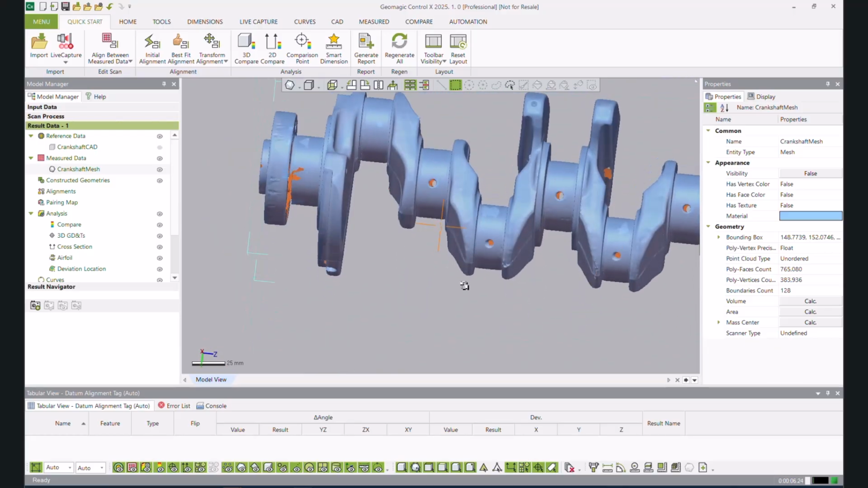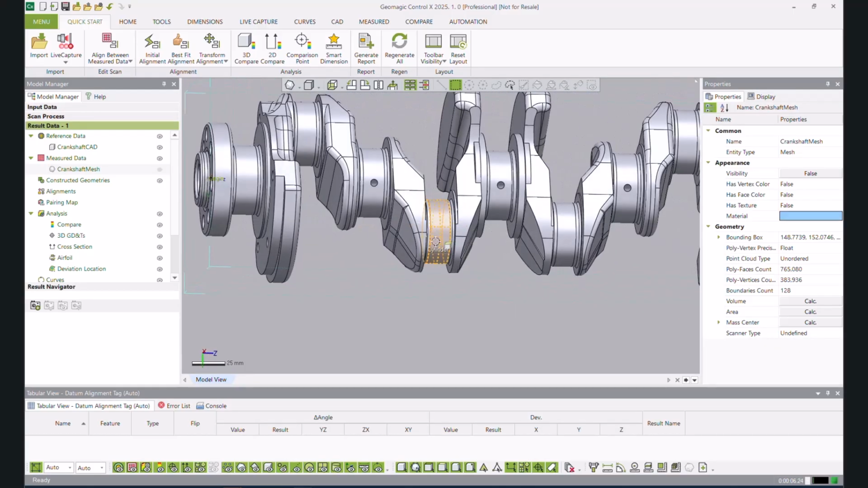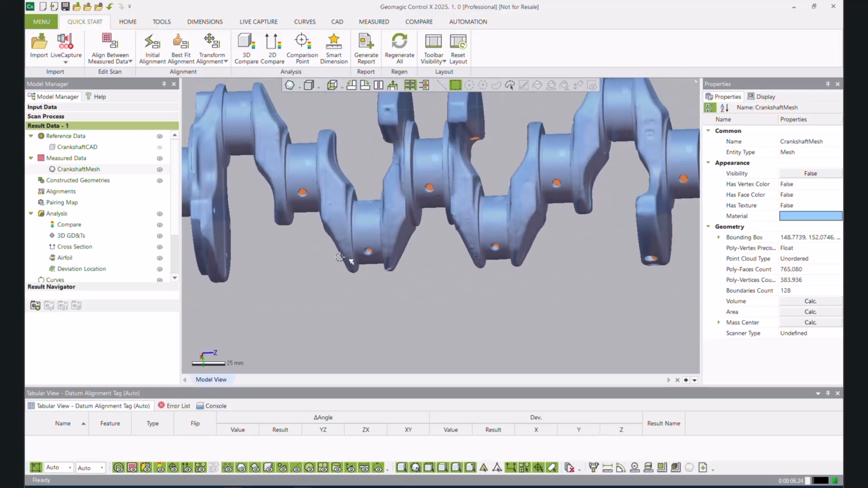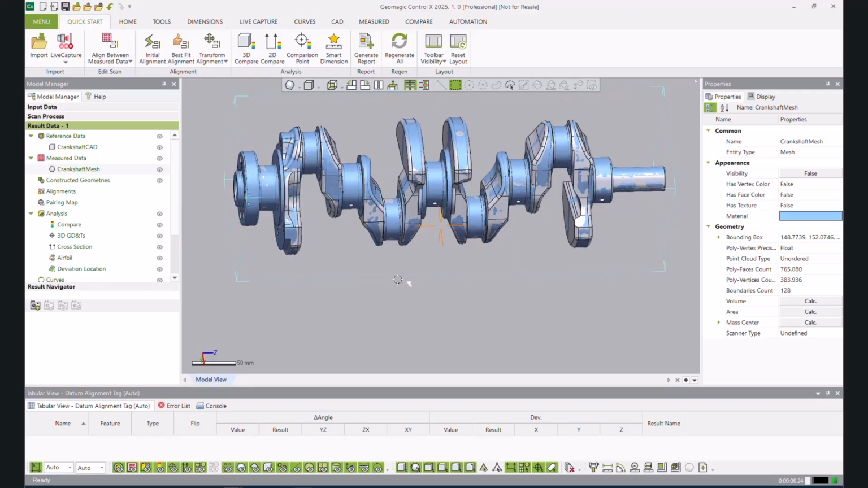We also have some holes over here, which are on the CAD model, but you can see we're missing a hole here where there should be one. So that's the first thing that my eye is drawn to. It's kind of like a spot the difference. To make this spot the difference a little easier, we can actually do something like a comparison, but I'm getting